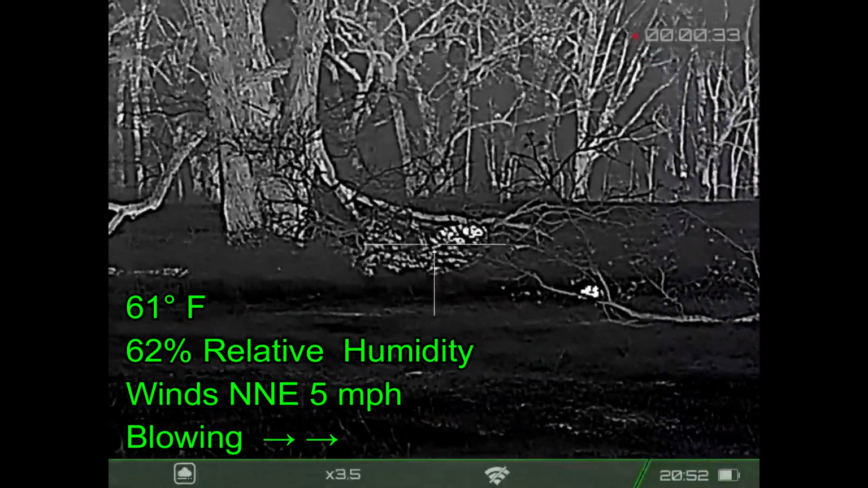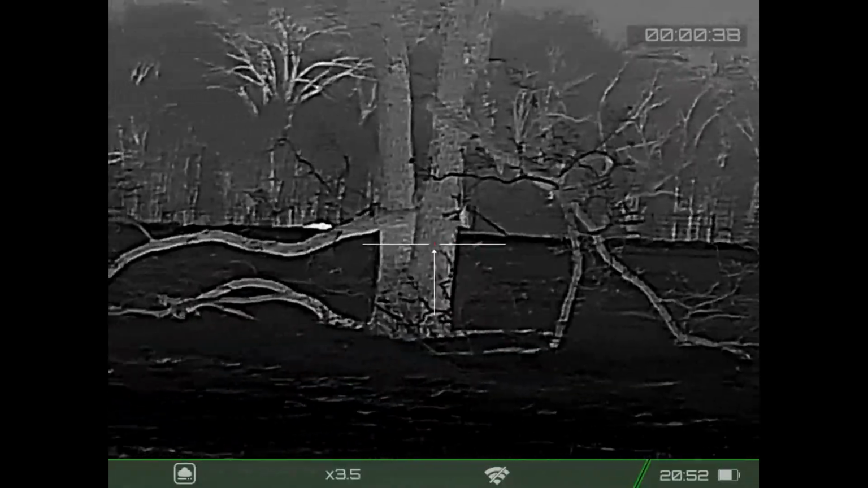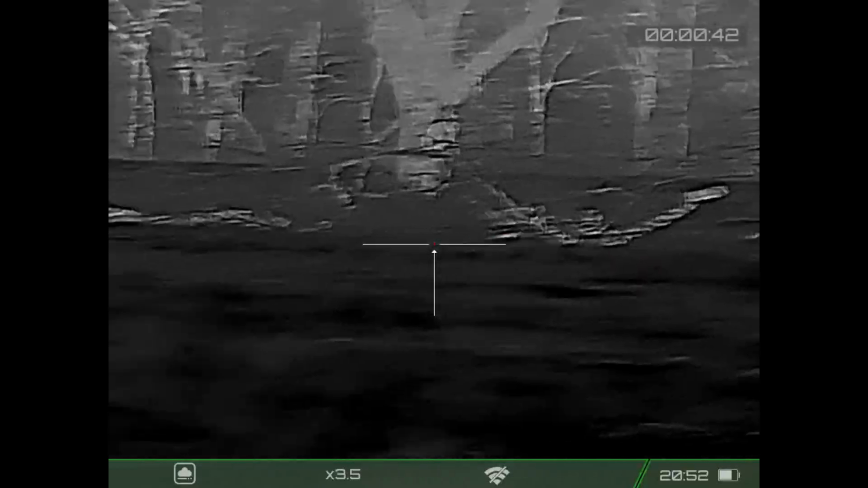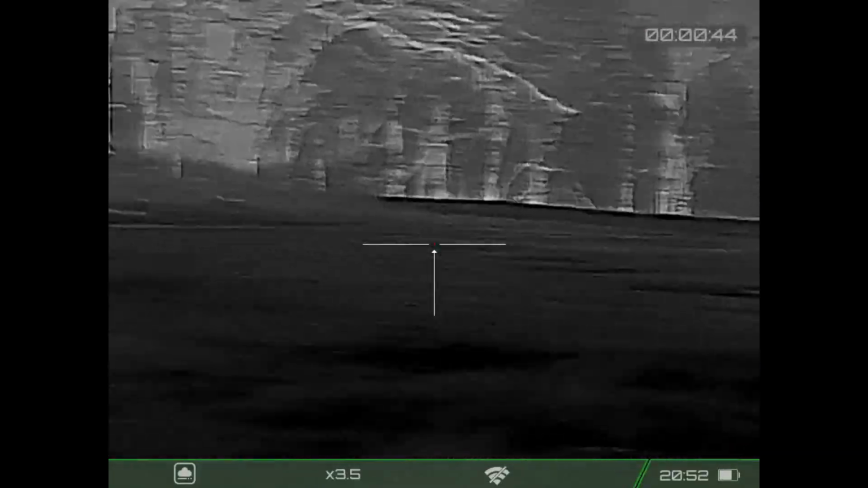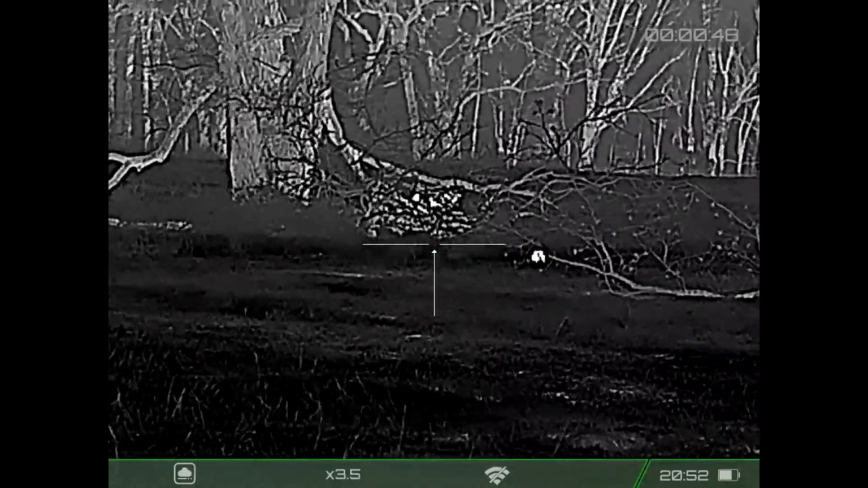Now the wind isn't a problem at this point. We're shielded to the left by a nice hillside, and it's actually very quiet where we are in the ground. The grass is kind of crunchy, so we're trying to be quiet, moving around, trying to figure out how we're going to get an angle on this hog to get a shot at it. And there are a lot of limbs on the ground.